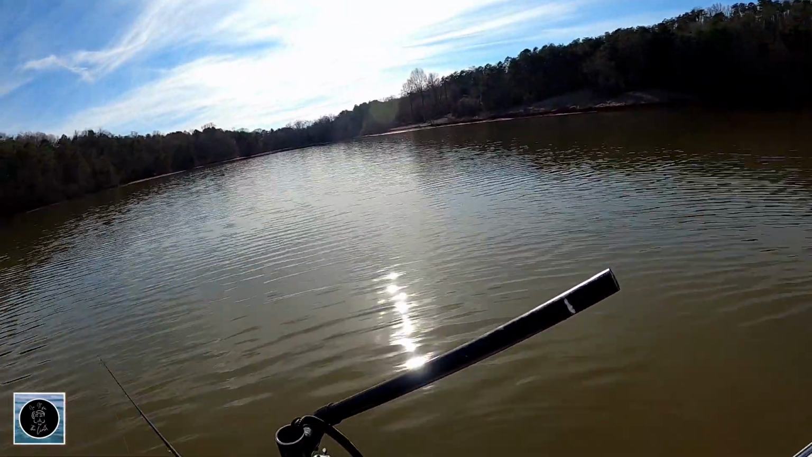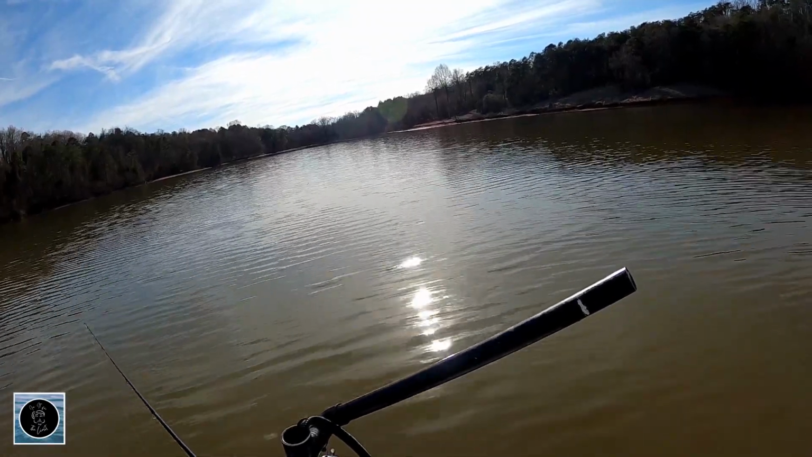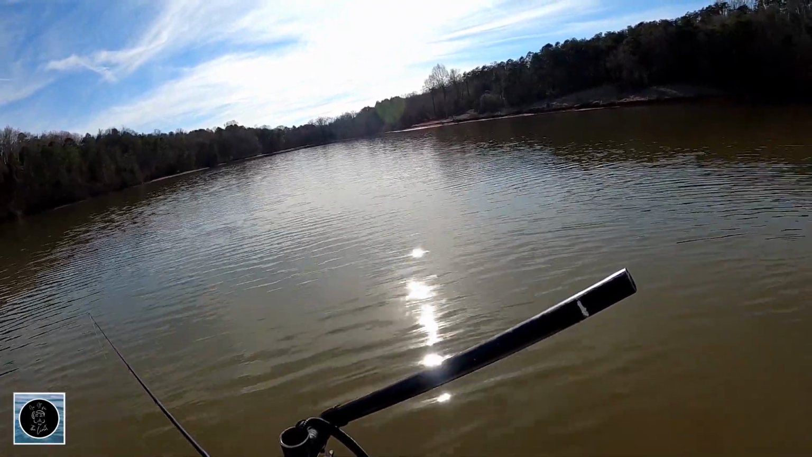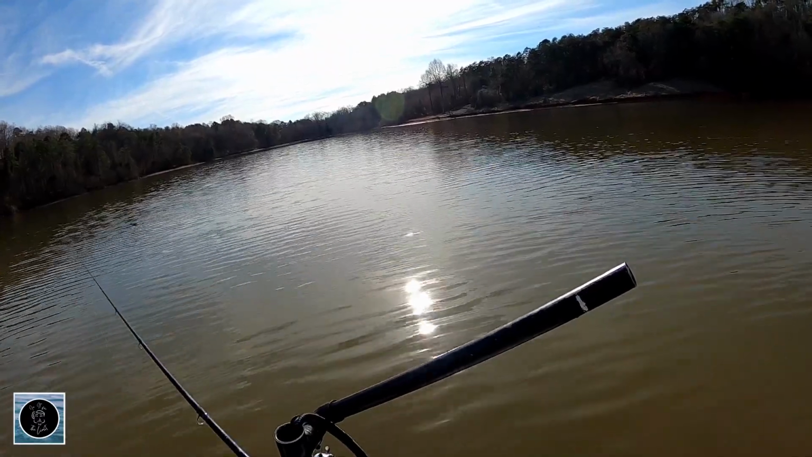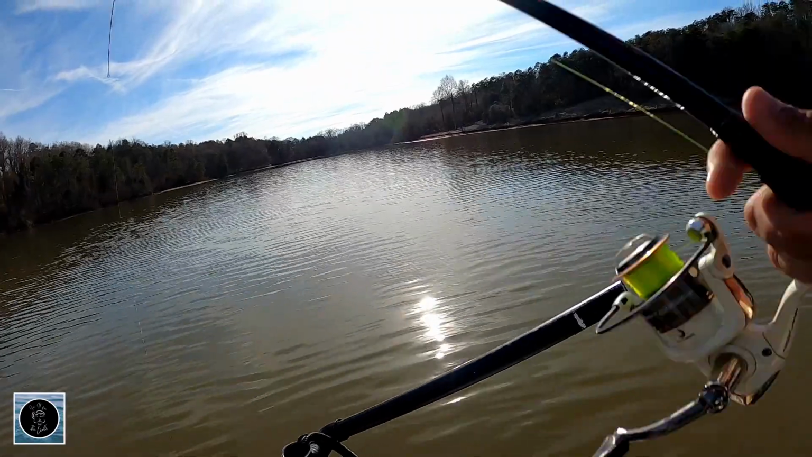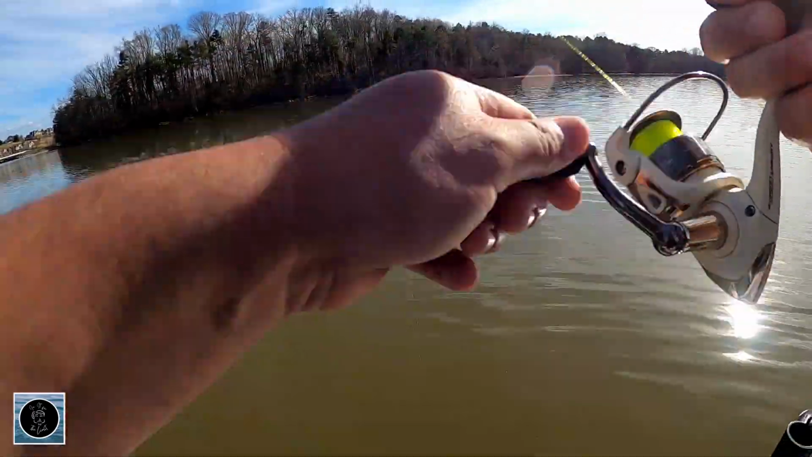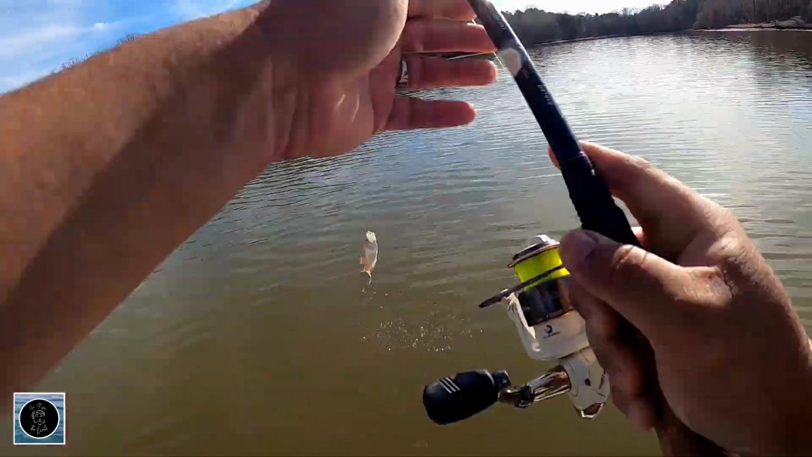So I had a bunch of bait fish go over, so let's see if making it look like it's just falling straight into the bush, like maybe some bait fish dying. There we go, there's a good one. A little bit deeper that time into the bush.